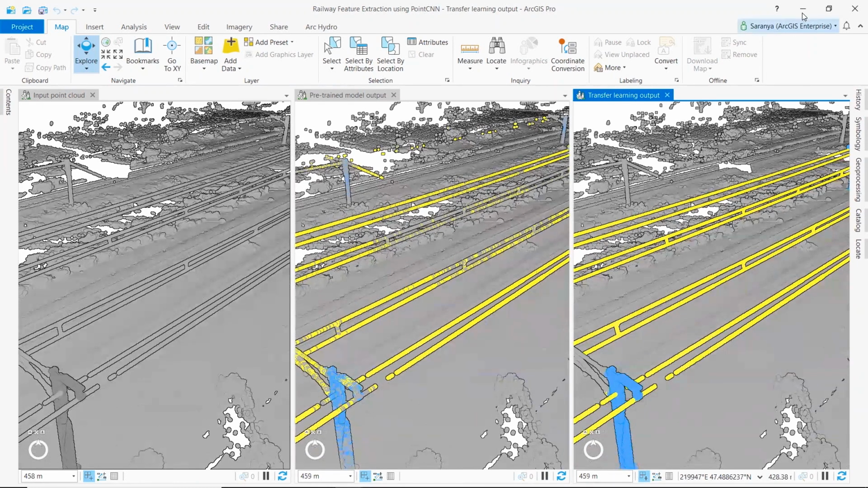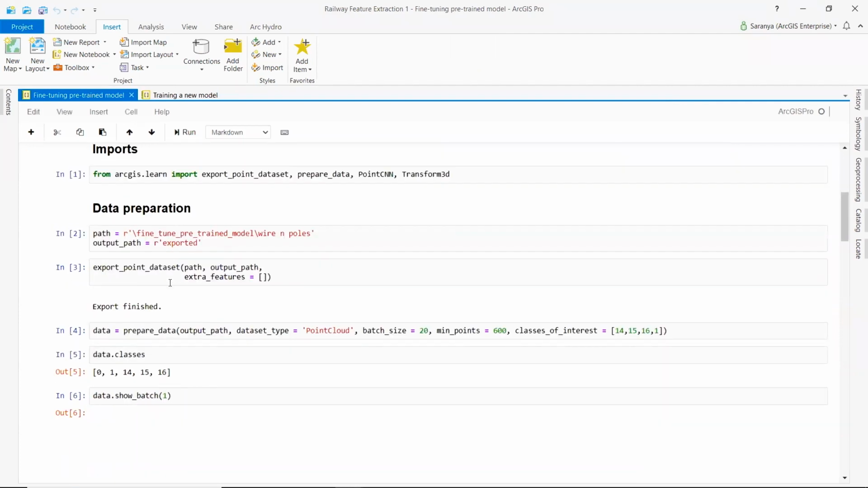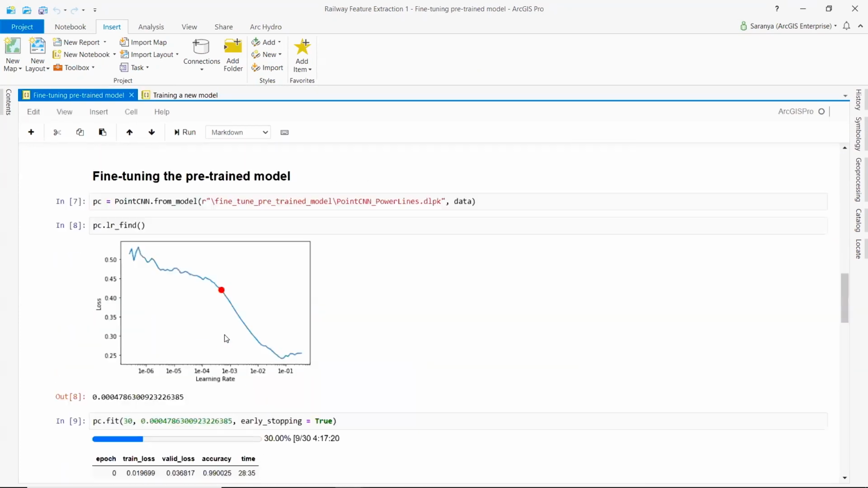Let us take a quick look at our notebooks. Here we have the necessary imports. In this section, we are preparing our data for training. Here, we are fine-tuning our pre-trained model with manually labeled data.